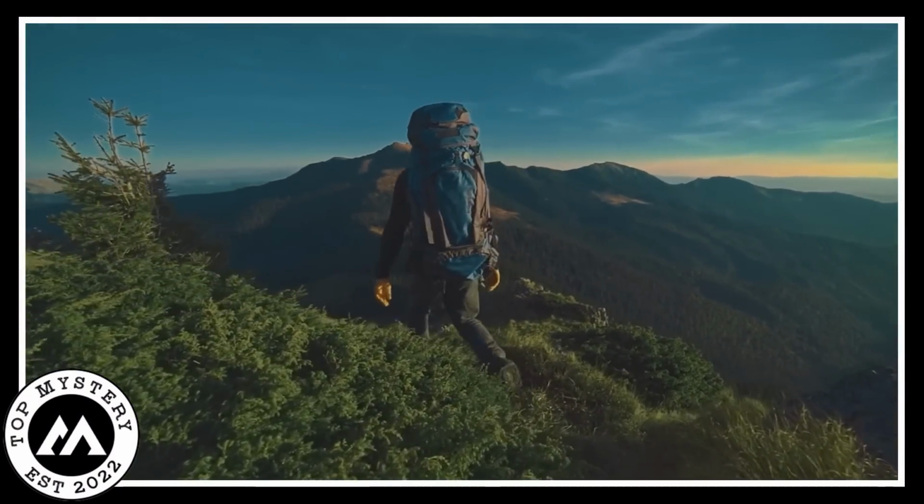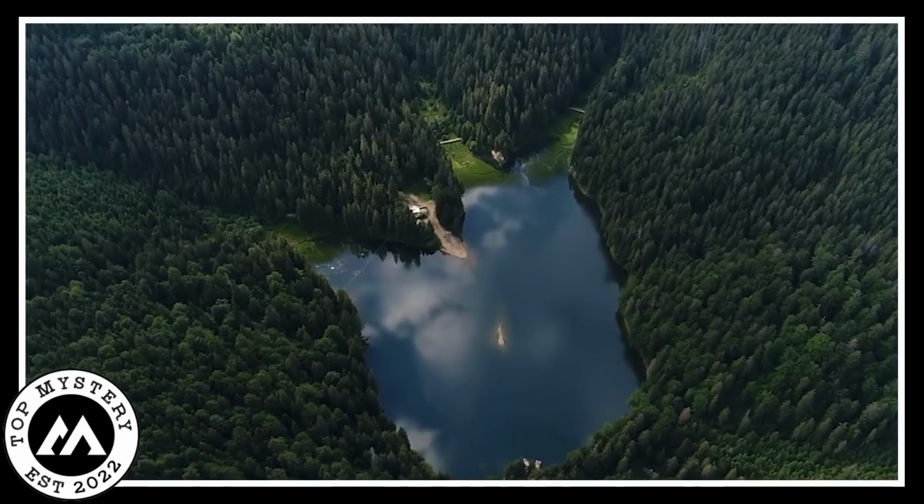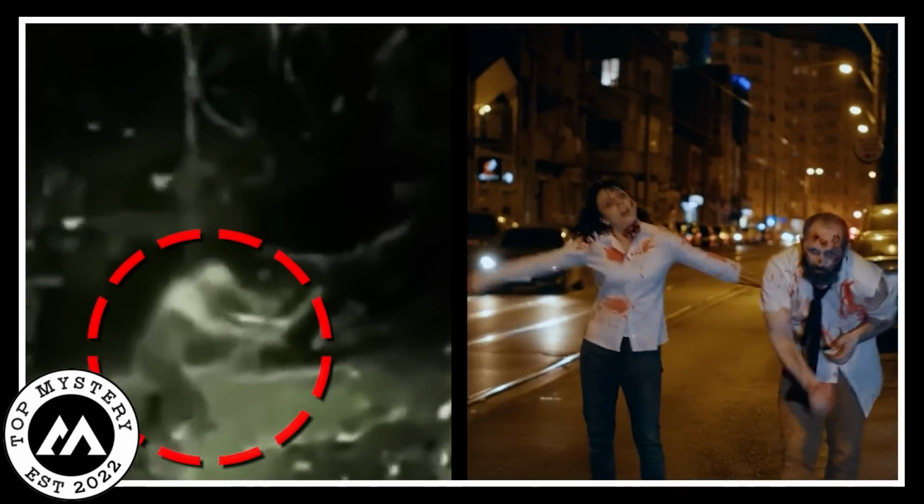Cryptic forest horror. The camera captured a really scary scene. A brave hiker recorded a video in an old forest, and it showed something terrifying. Beyond a calm lake in the dark woods, there was a creature that looked ghostly white. It moved strangely like a zombie, sending chills down your spine. Its steps were like echoes of death itself, giving anyone who saw it a deep sense of fear.